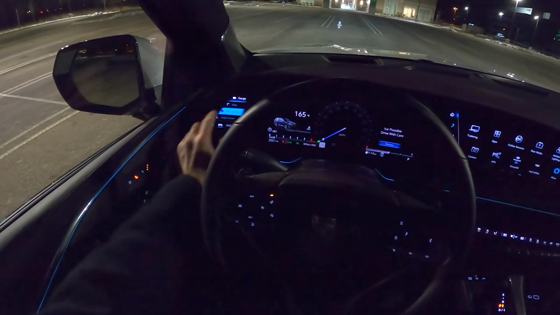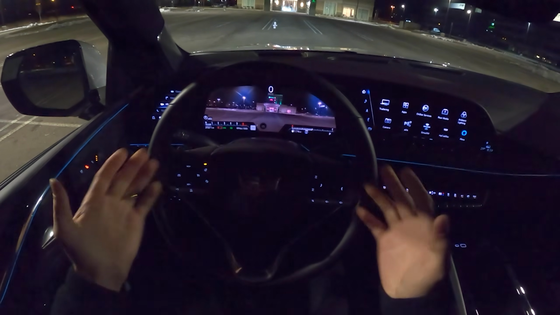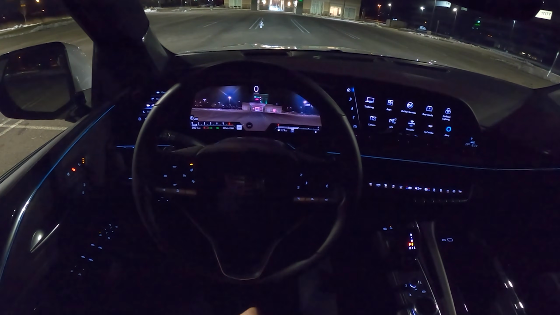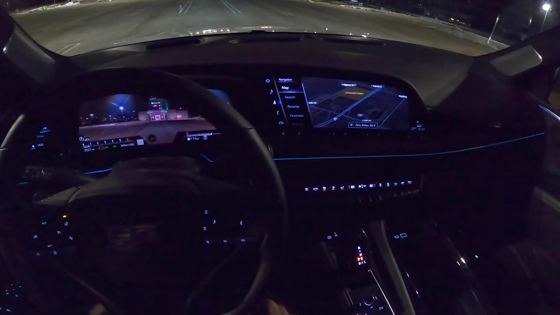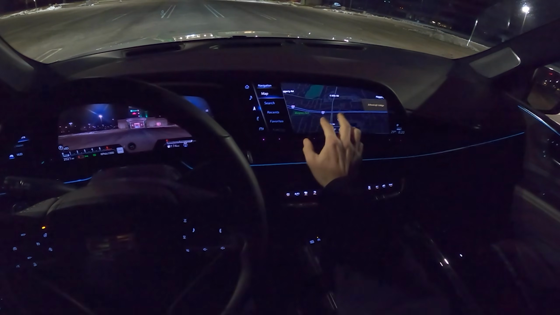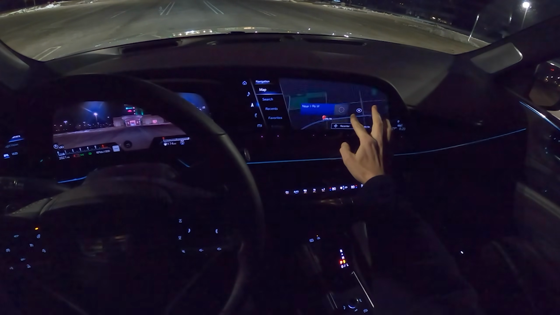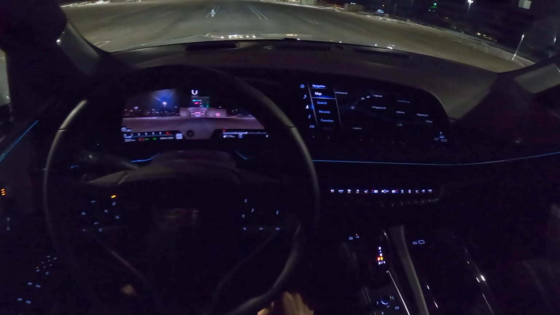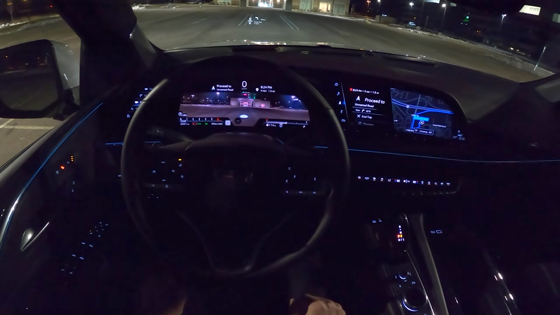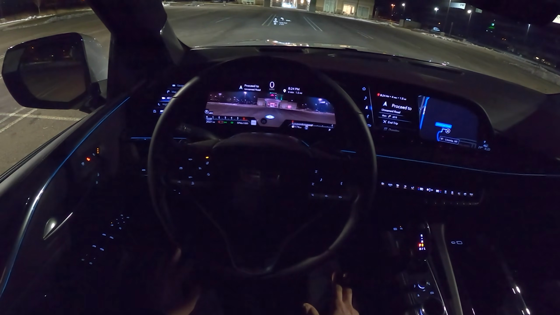Over here we have an augmented reality camera, which is just a camera until you engage the GPS and route somewhere. So actually, you know what? Let's try that. Let's see if there's anything around here that might be interesting to go to. Let's just go to this point on the map. And we'll see what this augmented reality camera looks like at night. Hopefully this is a little bit easier to see than during the daytime.